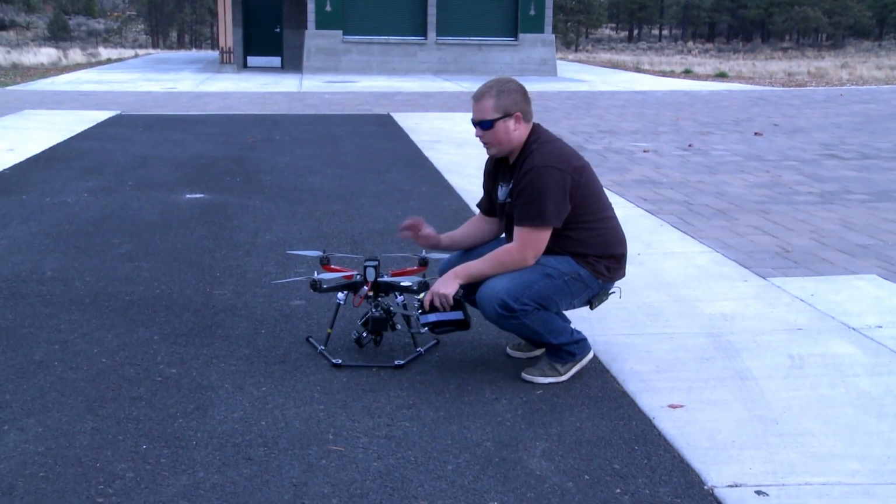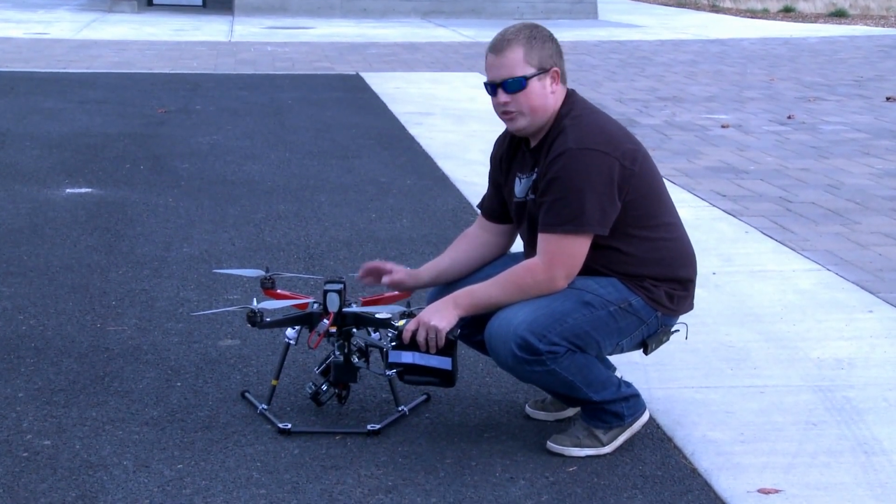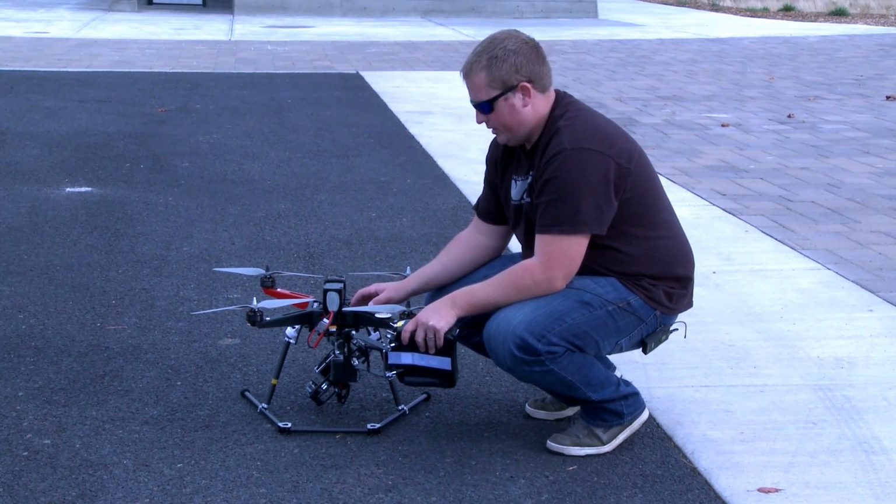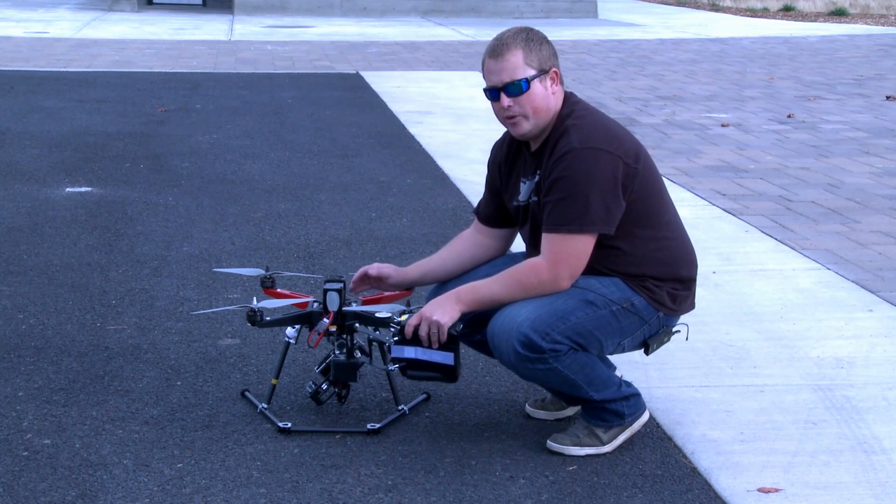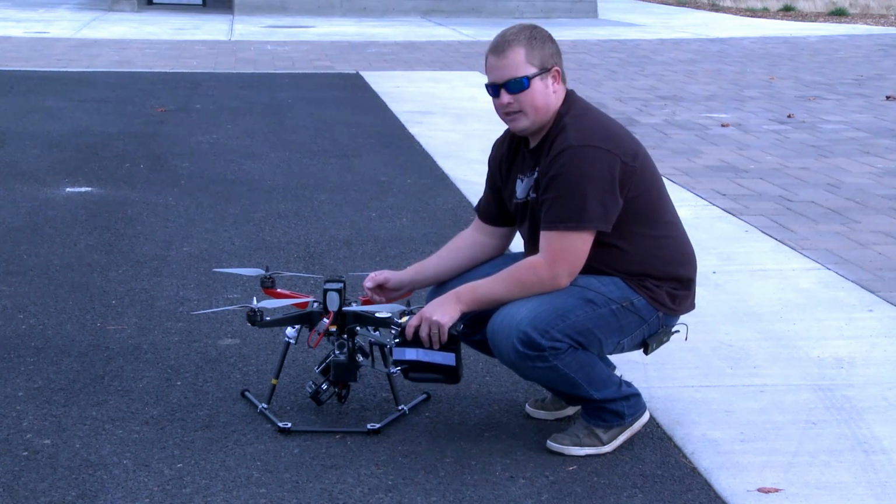If you are in a hurry and need to get this thing up in the air, you don't have to do the compass calibration, but it's a good practice if you have the time to do it, especially if you're in a new area. It's just a good practice to do to record your area's magnetic declination.